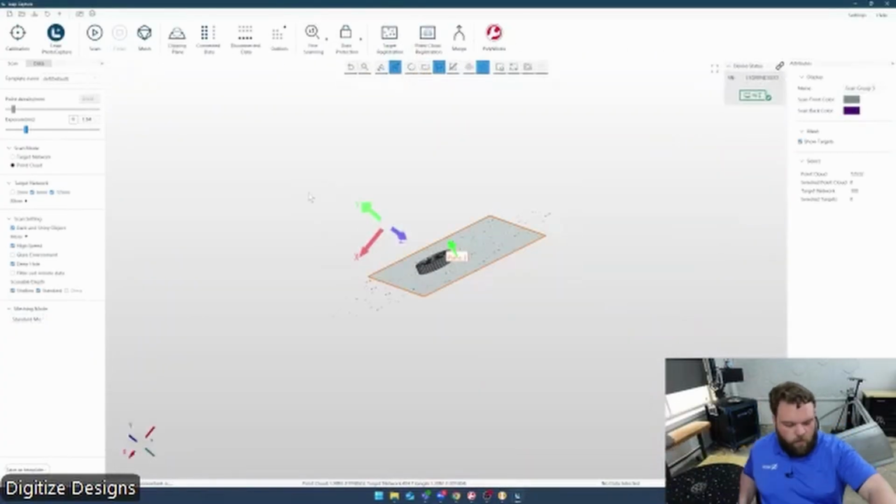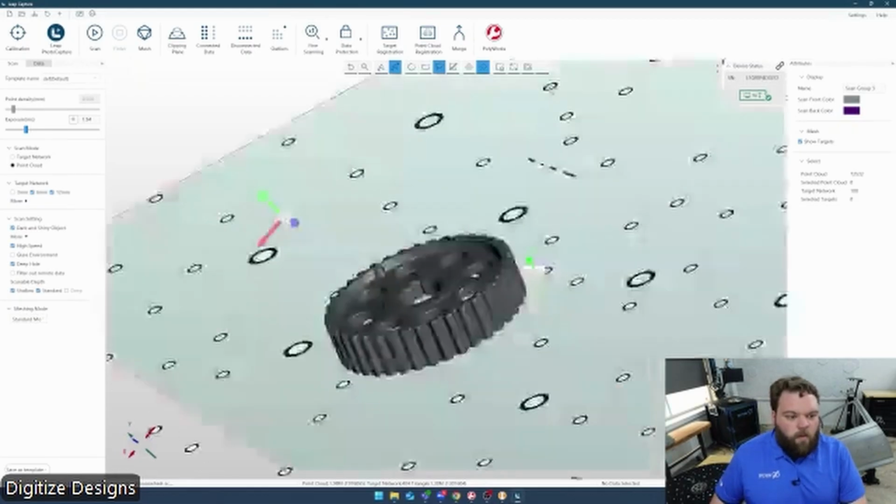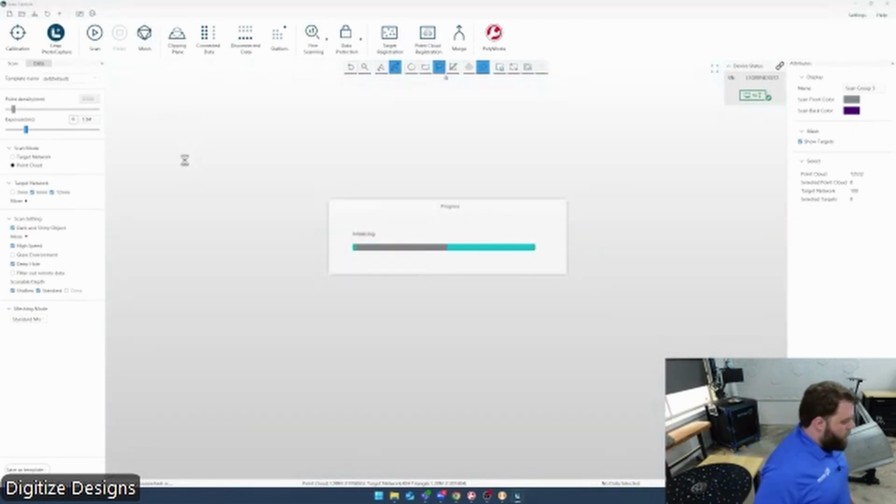There's a little gear scan. Mesh that. I'll grab my little calibration board.